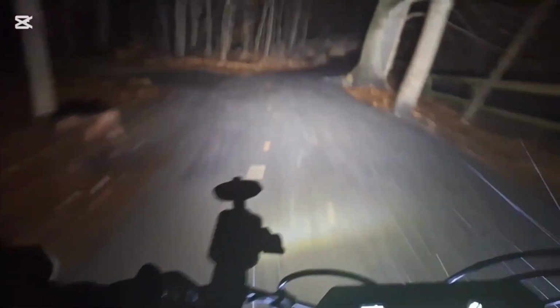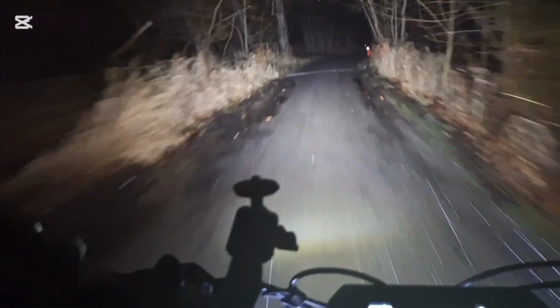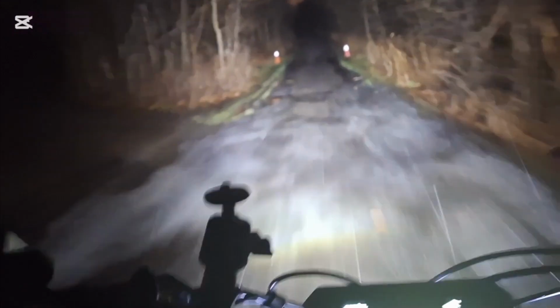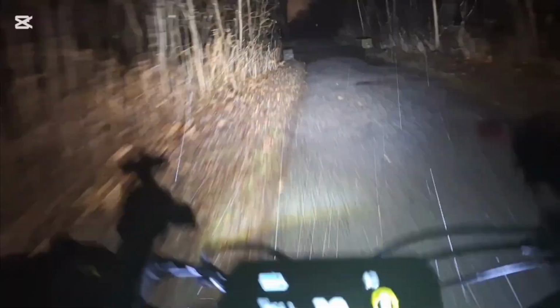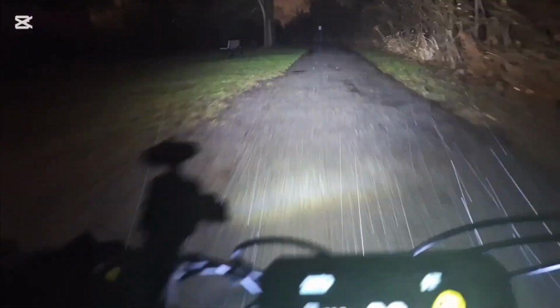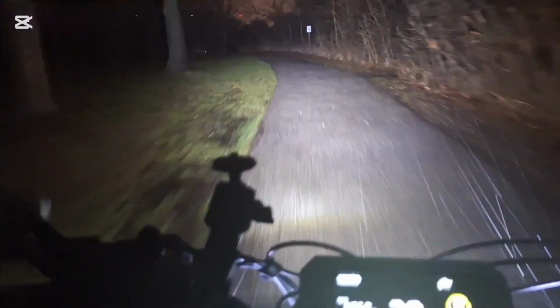You gotta be careful coming up here because it gets quite bumpy. There was a lot of ice back there. I hit it. Lucky I didn't go down. That was pretty careless of me. I wasn't expecting a big sheet of ice still.